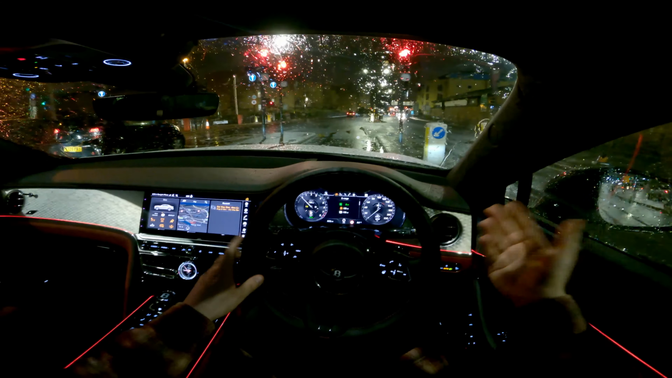And as you can see, I am doing 25 miles an hour, 20 miles an hour. I feel no need to go faster. Of course, this is a speed limit, so we are being good citizens and adhering to the speed limit. But yeah, it's just such a beautiful, beautiful car to enjoy, even on a rainy day like this. And in England, we get quite a few of these.